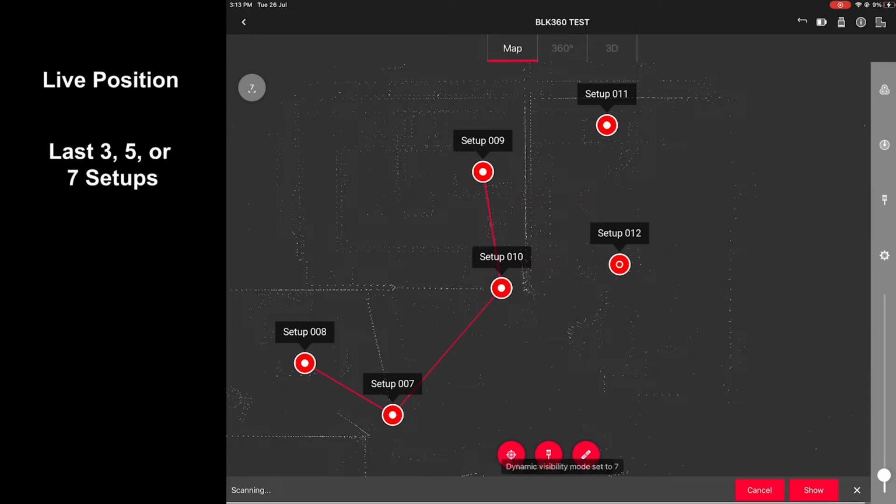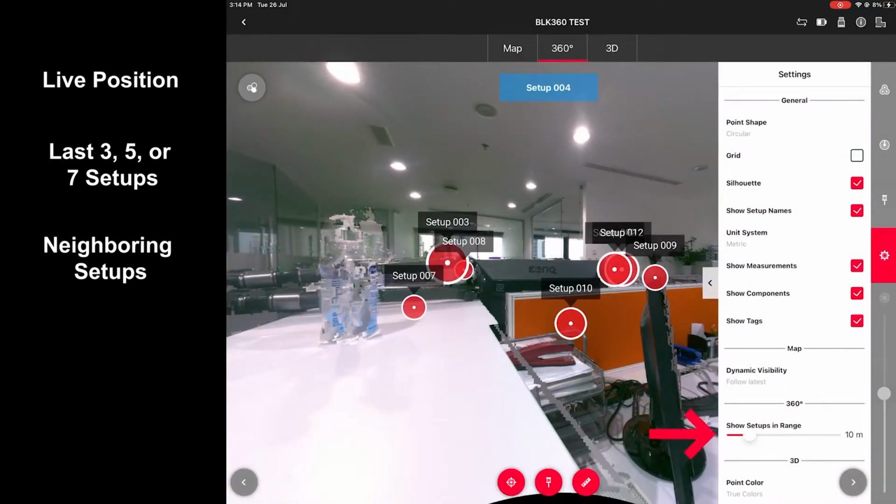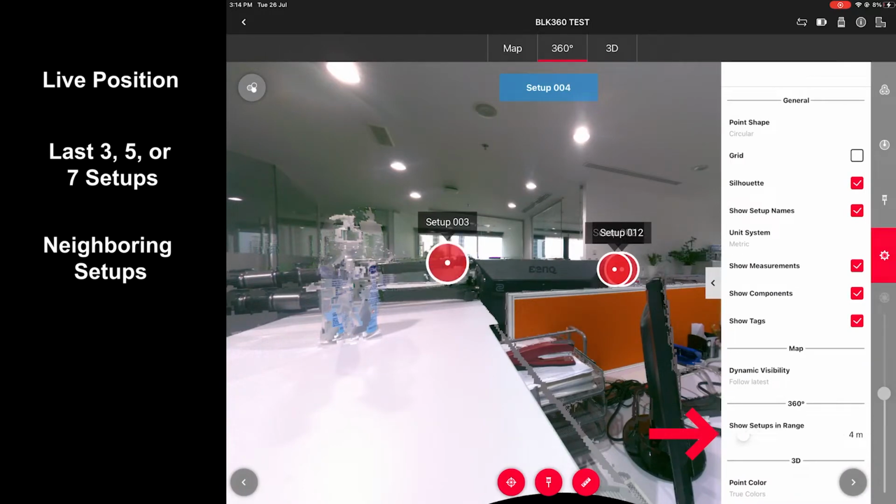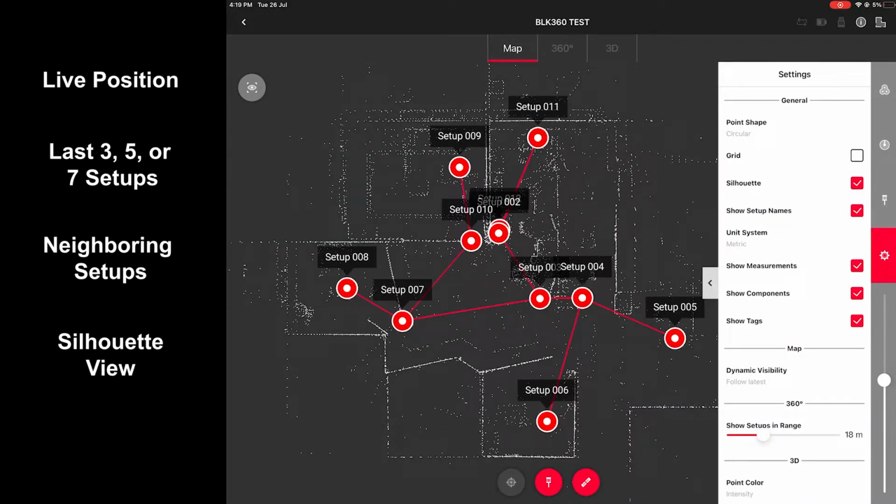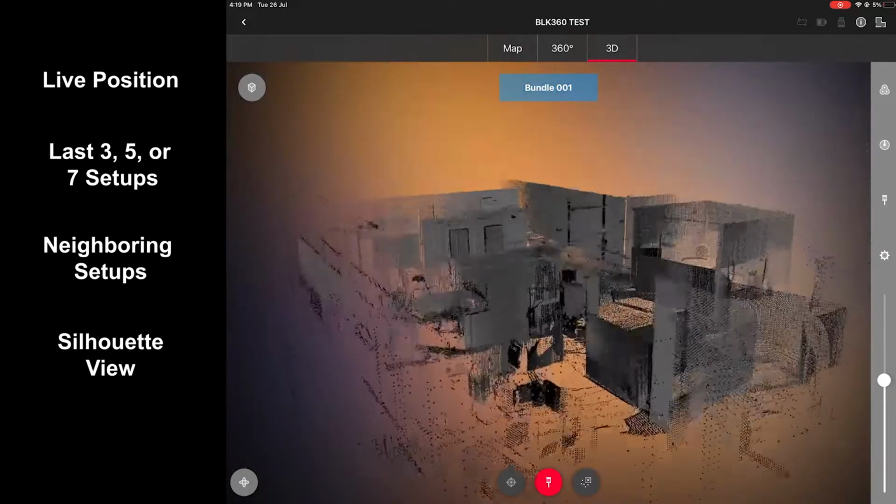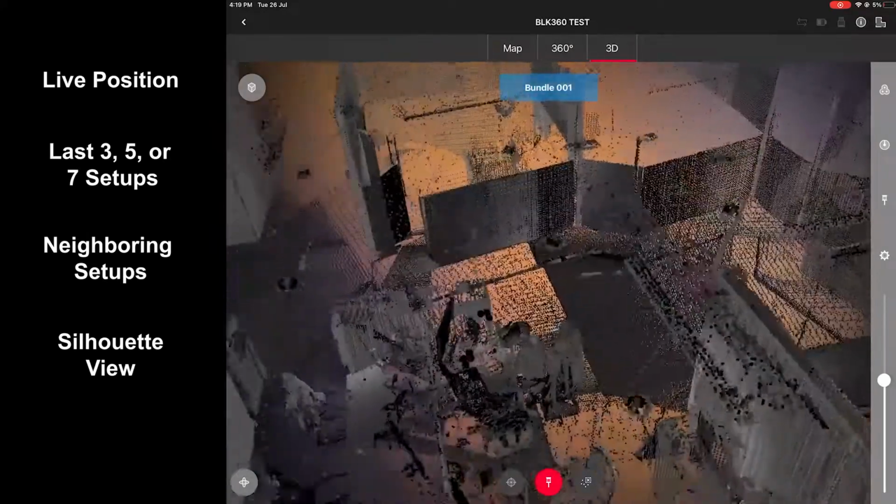Appearance on the map view of only the last 3, 5 or 7 setups. It's very inconvenient when you scan on different levels or stairs, for example. Show neighboring setups at a configurable distance in 360 view for smooth navigation. When you have a lot of stations, it's highly useful. Optional silhouette view to hide ceilings and floors for better visibility. Works in 3D and the map views.